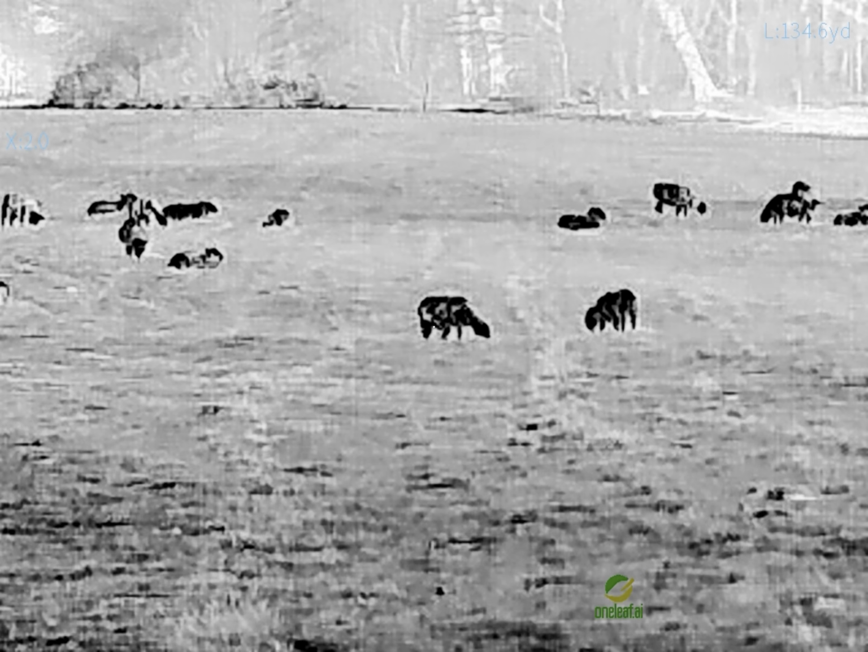So now we'll start zooming a little bit, and it does pixelate during zoom as you'd expect, but even on pixelation, just focusing it up a bit, even though it's pixelated, you can make out the head from the body, etc. It's just zooming and zooming and zooming.